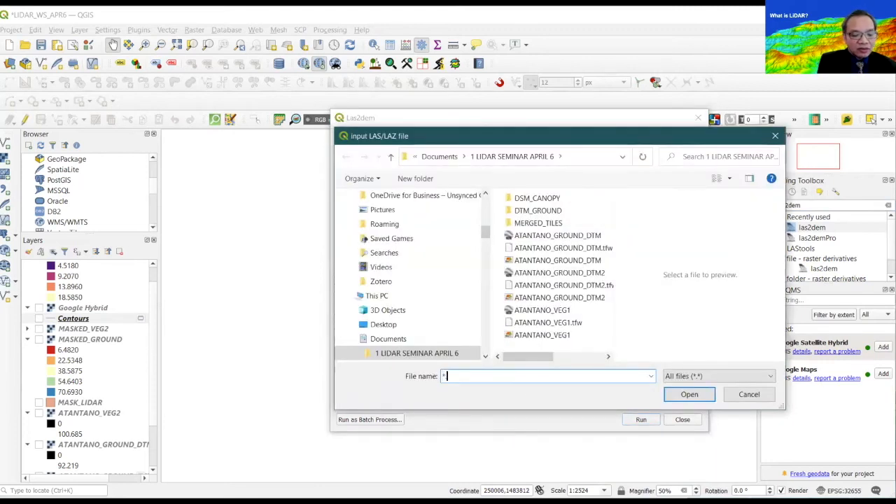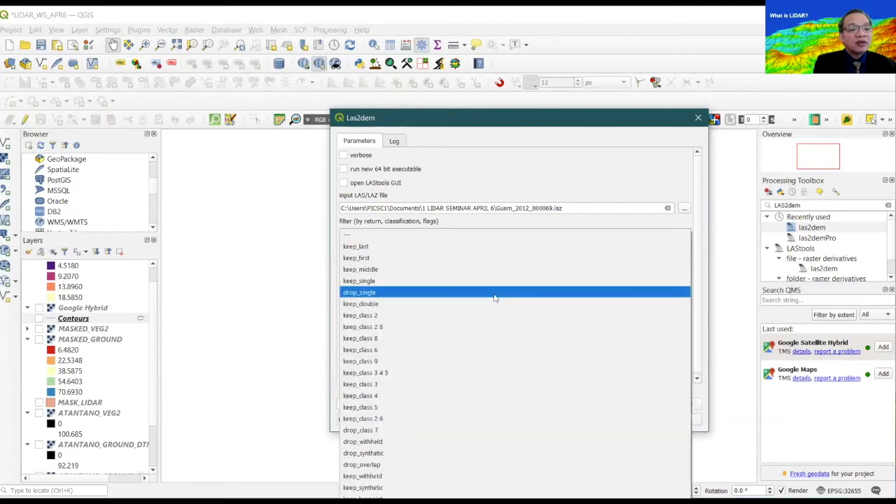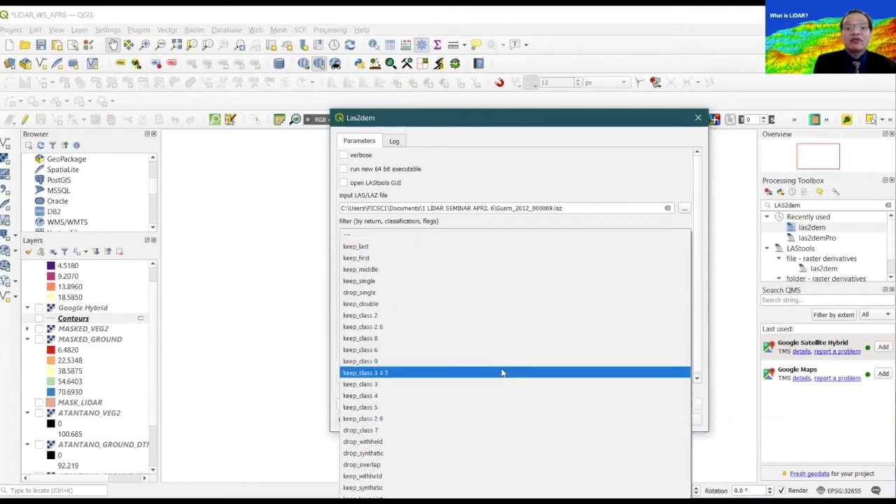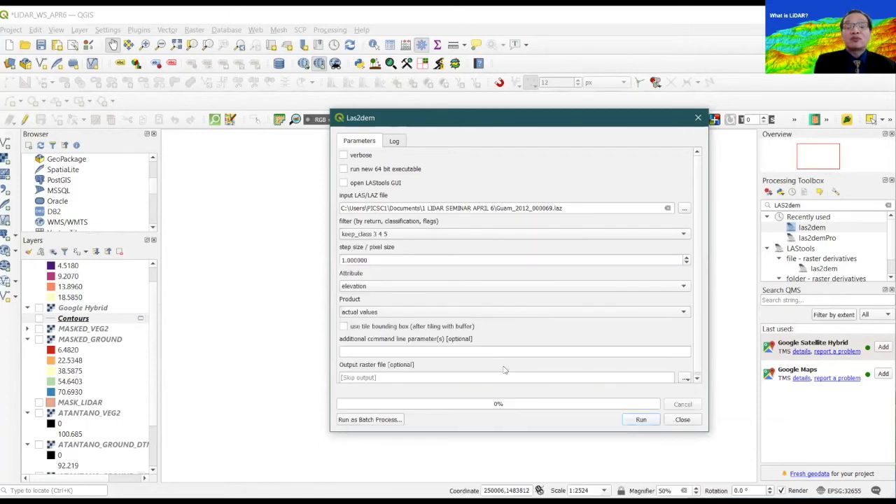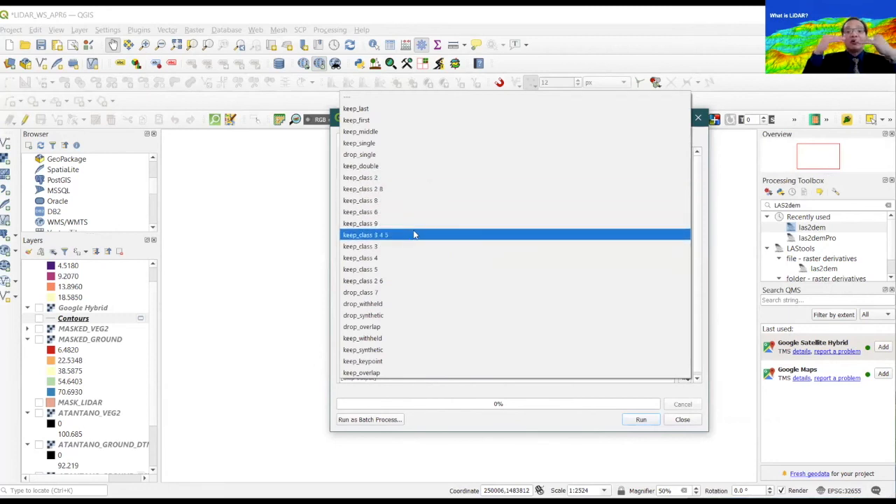In this case, you use the other sets of returns. This particular filter will now filter returns number 3, 4, and 5. Keep class 3, 4, and 5. These are the returns that would correspond to the canopy, the middle vegetation, the low vegetation, the middle vegetation, and the canopy. The keep class 2 is actually for the ground. The keep class 3, 4, and 5 represents low vegetation, medium vegetation, and high vegetation or canopy. So we choose keep class 3, 4, and 5.